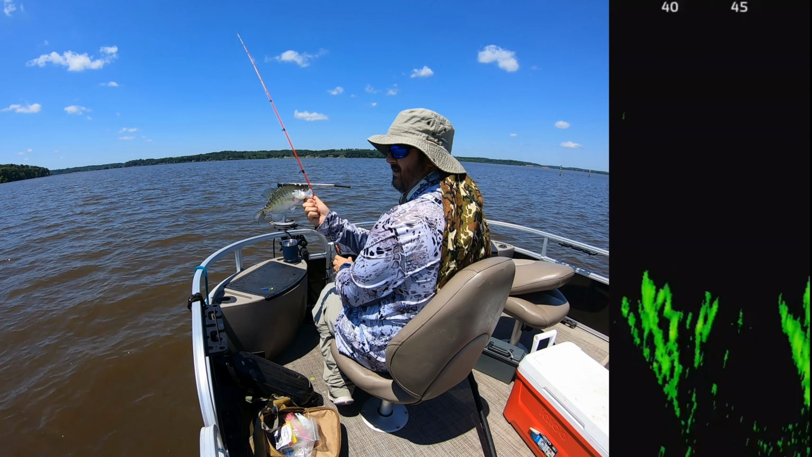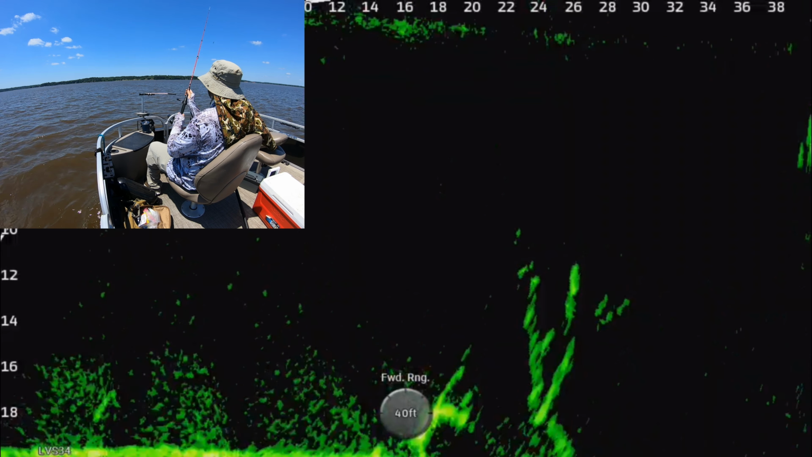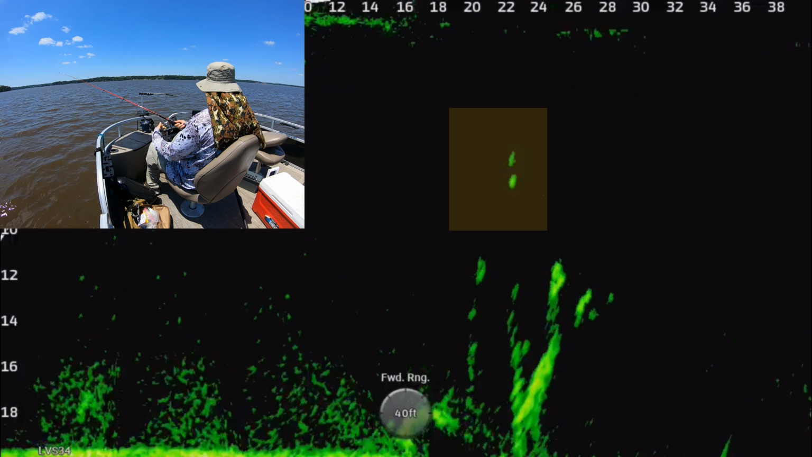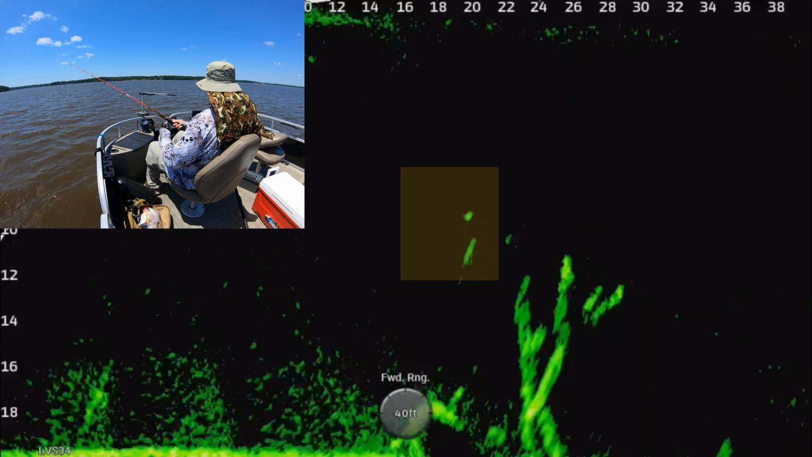Normally summer fishing is kind of miserable. You know, I'm just such a fishing nut that I'm going to do it anyway, no matter what the temp is. I'll just put on all my gear and try to keep myself shaded and cool and get out there. One of the good things about fishing on a pontoon boat now is, oh look, that's a big fish.